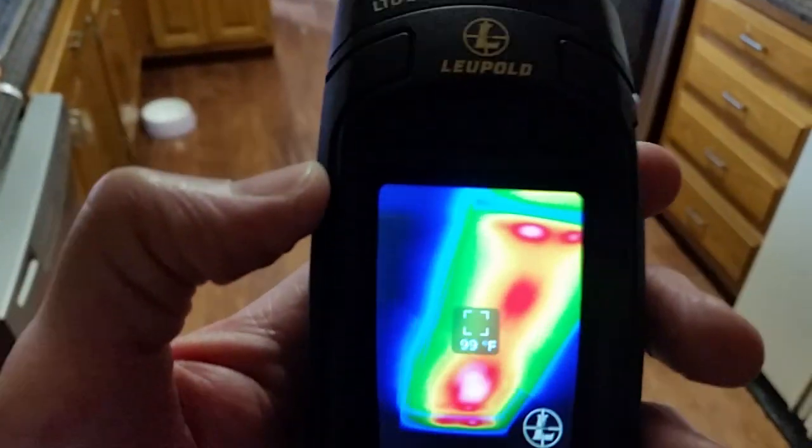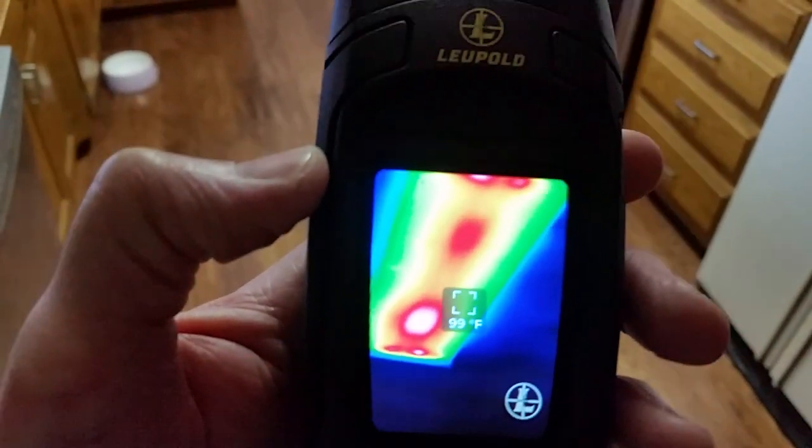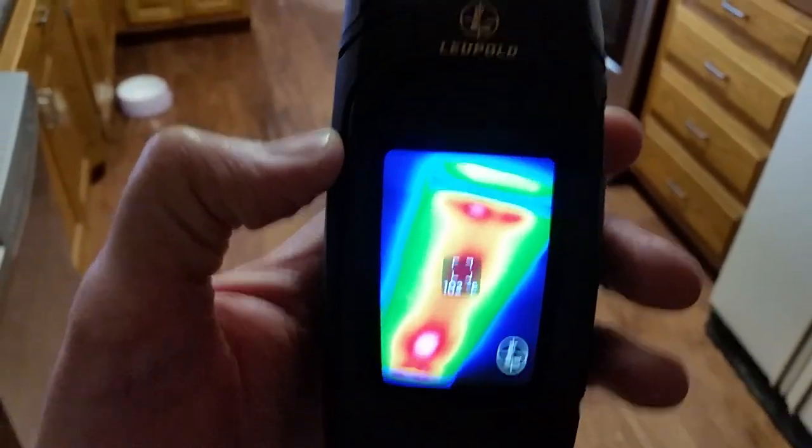Pretty wild. Electronic stuff, you could use it to examine circuits to find something that's having issues and overheating. There's the washing machine. You can see where the electronics are on stuff, because that's the stuff that puts out the heat. That's a ceiling light fixture, fluorescent light fixture. That bad boy right there.